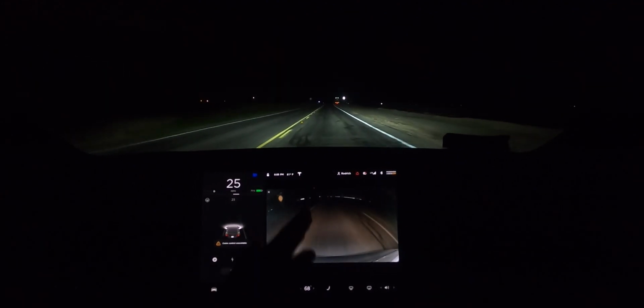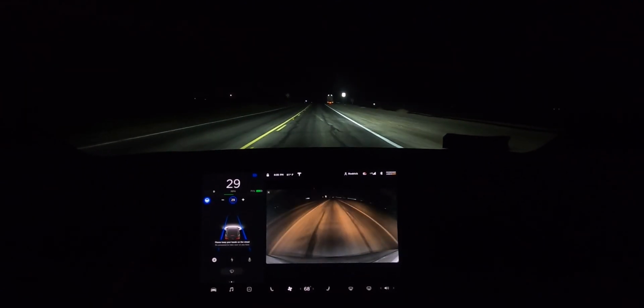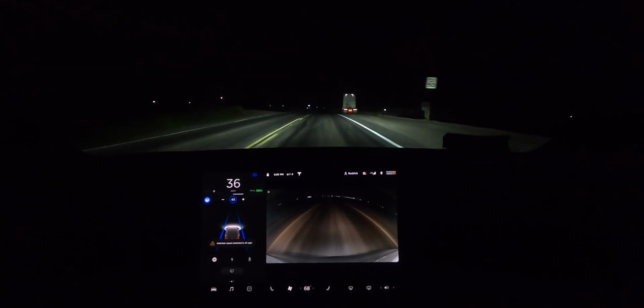Alright, I don't know where this road's going. It might be going nowhere. Alright, let's re-engage. Speed limit's 50 once again. Why is this? It starts off low here. Yeah, it just has no idea what the speed limit is.